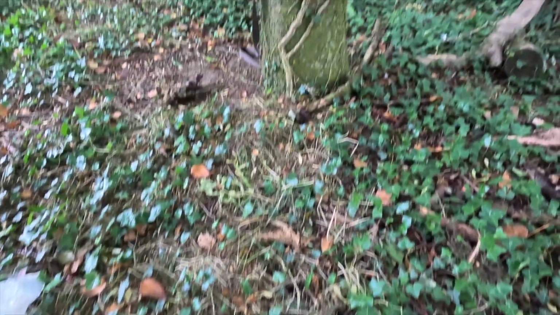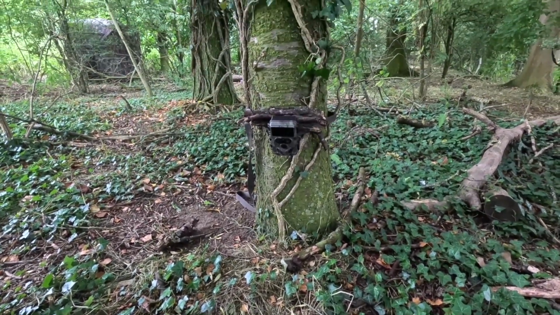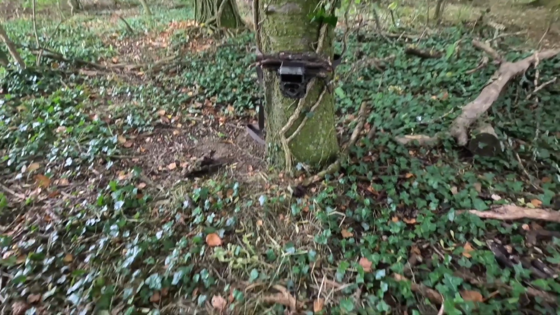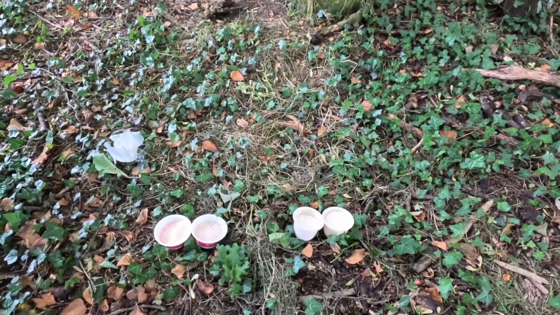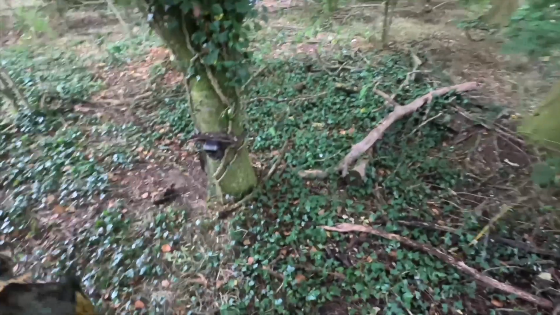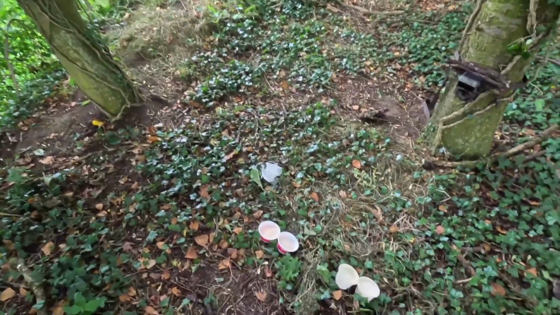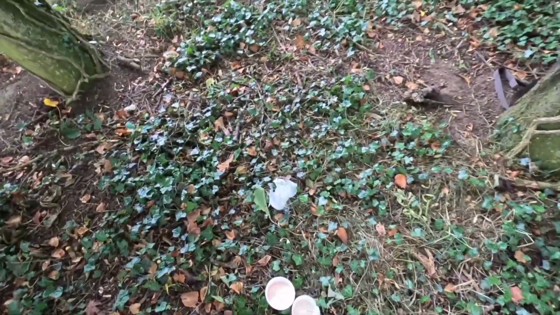Our trail cam of choice for this one is the Campark TC06. Pigeons do nest up here as well, and they're around here all the time. And rabbits. I can see the pigeons coming for this. But time will tell. Right, let me get rid of my rubbish.